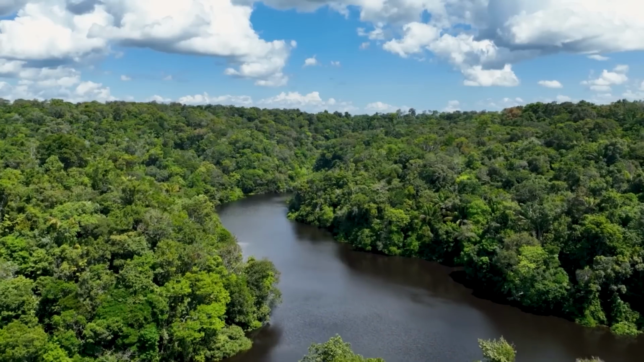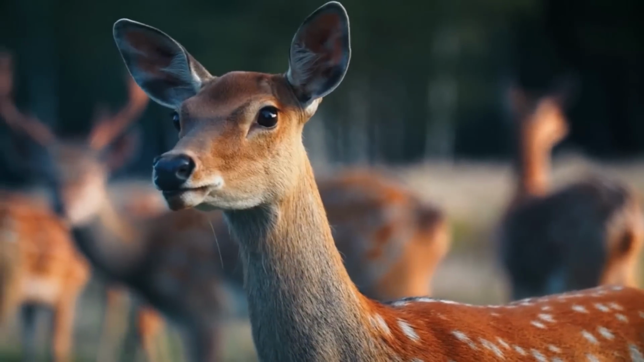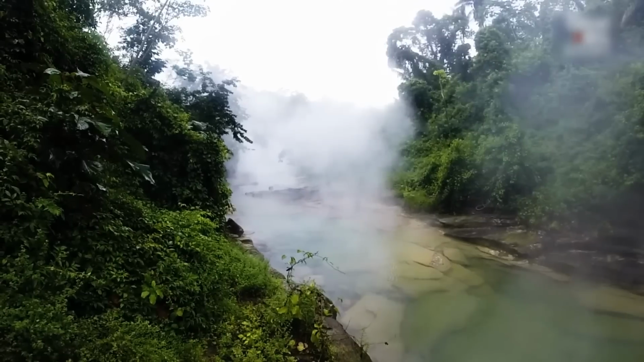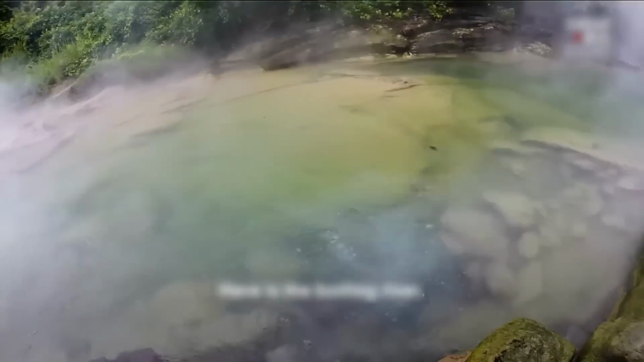Boiling river. The Amazon is packed with all sorts of cool animals, but there are some spots you definitely don't want to mess with. One of those is the boiling river. And trust me, you gotta be super cautious around this bad boy.